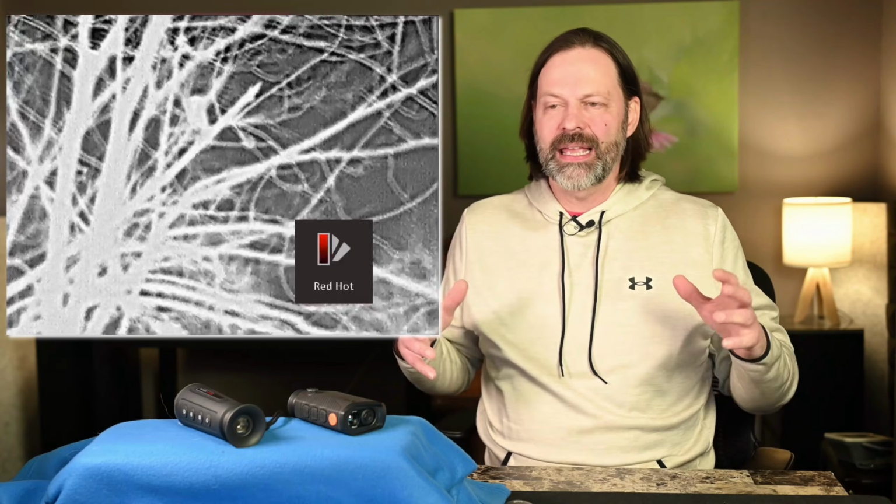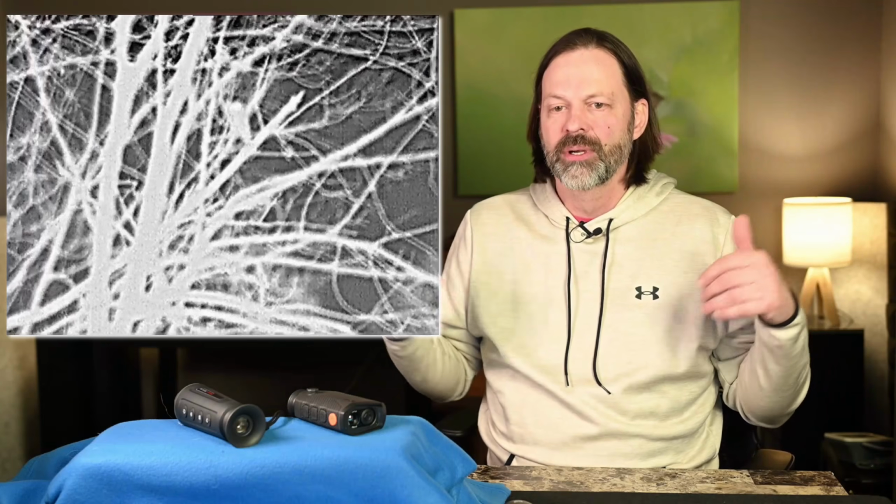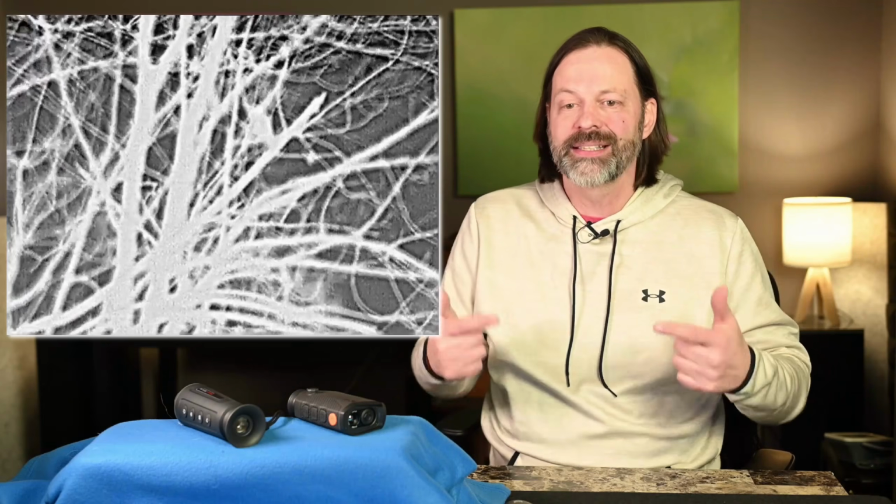And there you go. Hard to see, right? It's not standing out. It's not like just jumping off the screen at you, but it's something you can't see with your naked eye. That's a screech owl. He was a little bit above me. I'm in my car, kind of shooting up the window, looking out there.